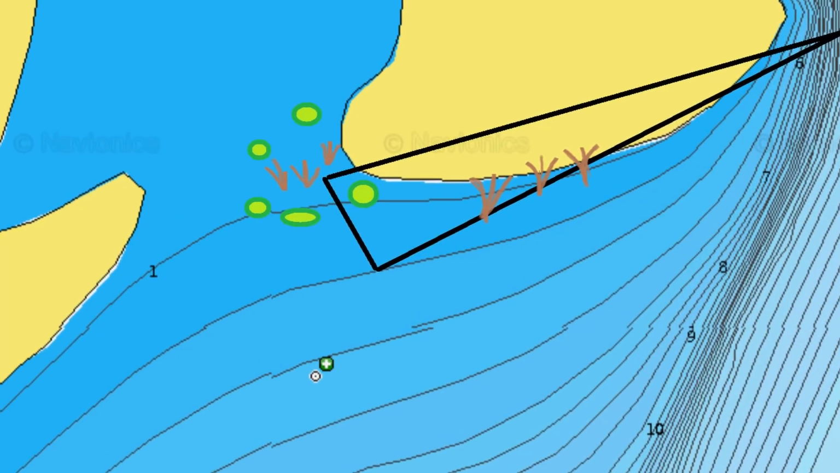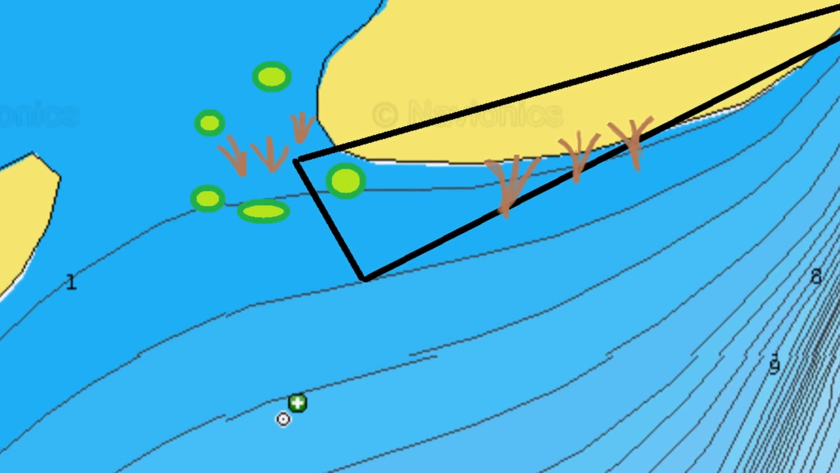So you're breaking this down by using the percentage triangle, looking for the spawning grounds. This is going to give you the highest percentage chance of not only finding crappie, but bass, northern pike. They're all going to be in the same area because they're all part of the food chain.